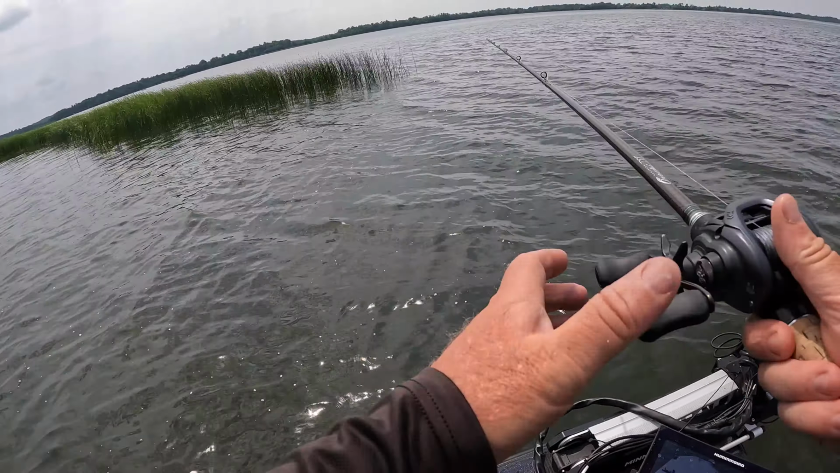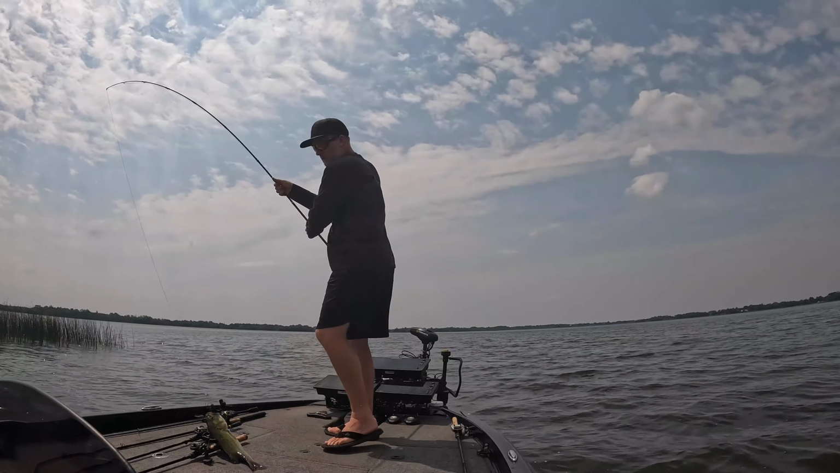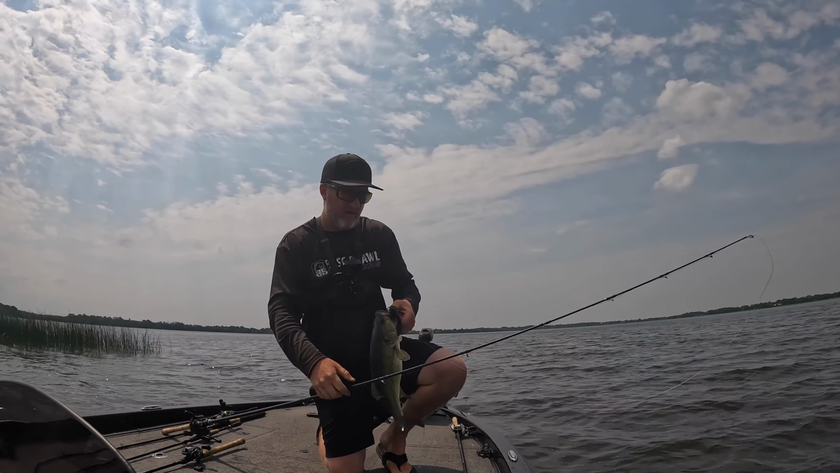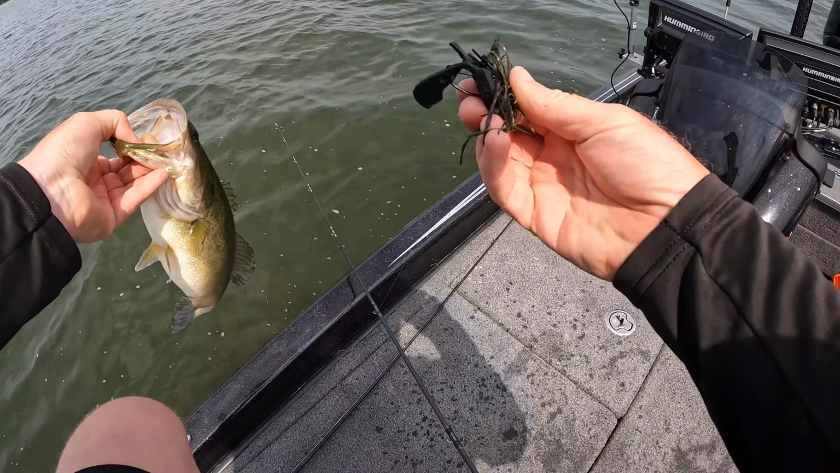Oh, right off the tip of the reeds. Right there is where the shallow rock is. 10 feet this direction, drops right into 10 feet of water. Oh, man. What do you even say? This jig bite is on fire right now. 1/2 ounce jig, plastic chunk.